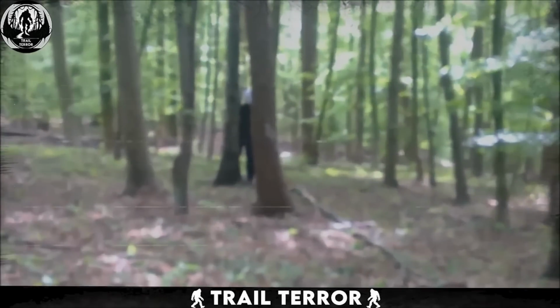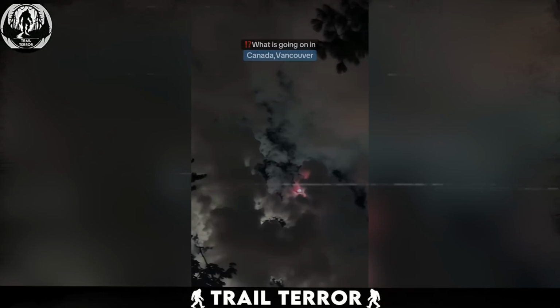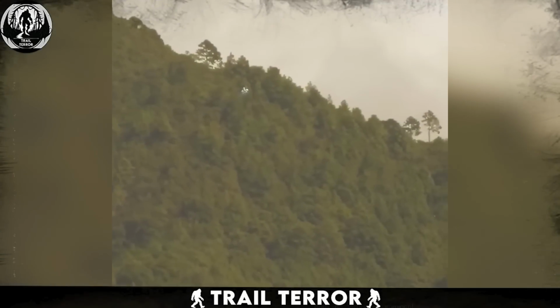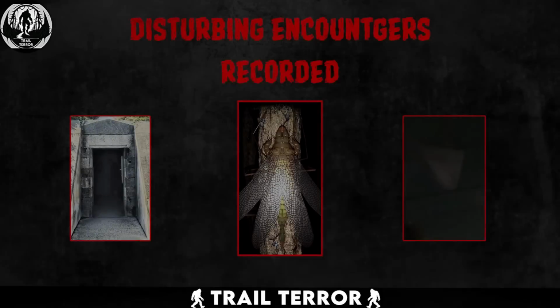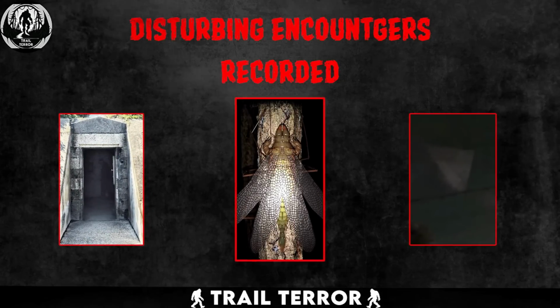From real-life evidence of the elusive Slender Man lurking in the woods, to what might be the strangest encounters we've ever had with actual extraterrestrials, and even the wild creeping into our most private spaces. These are some of the most unsettling moments ever captured on camera.